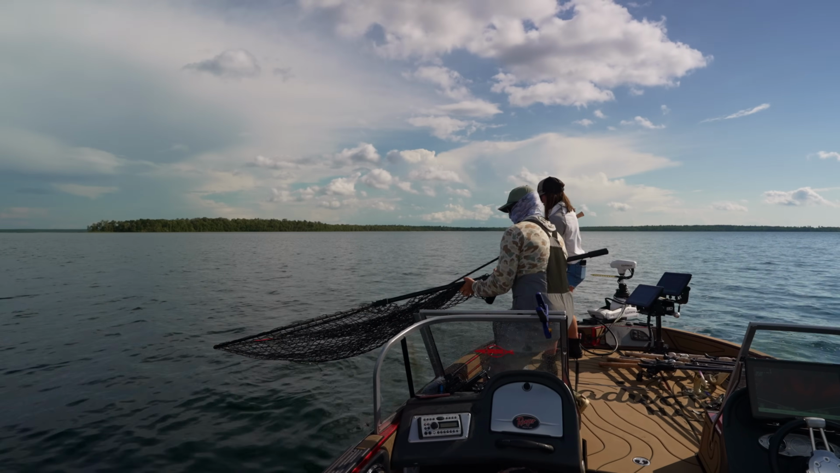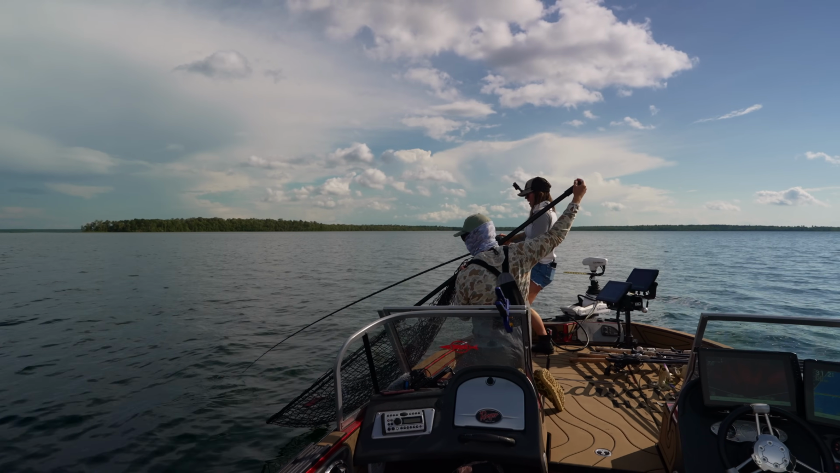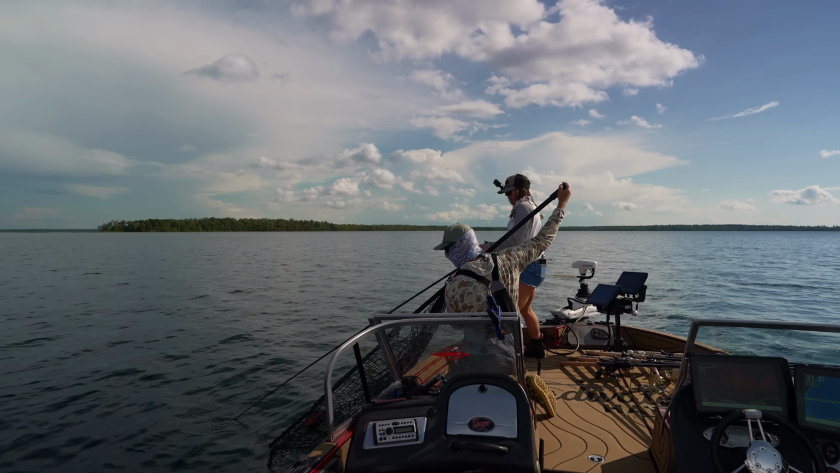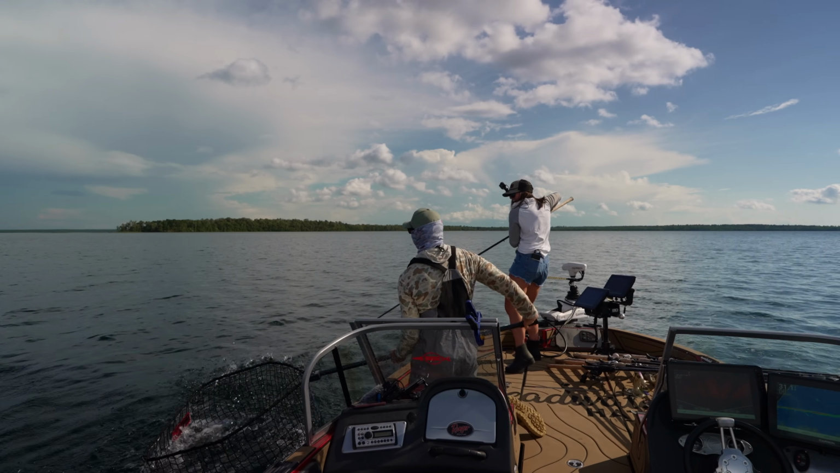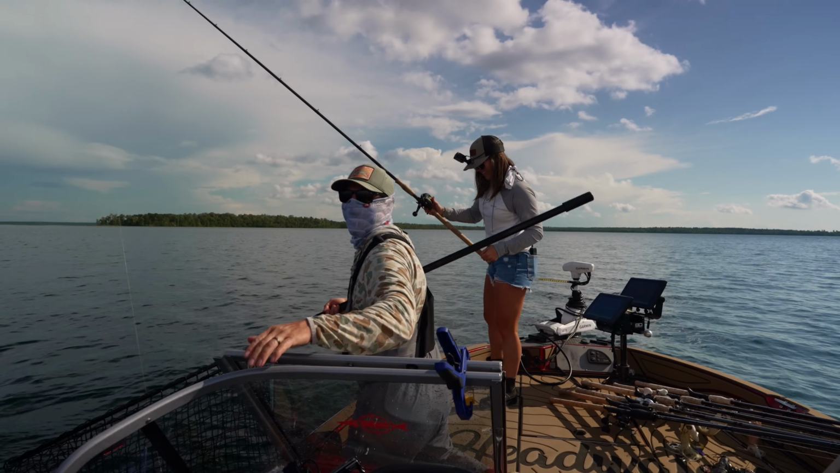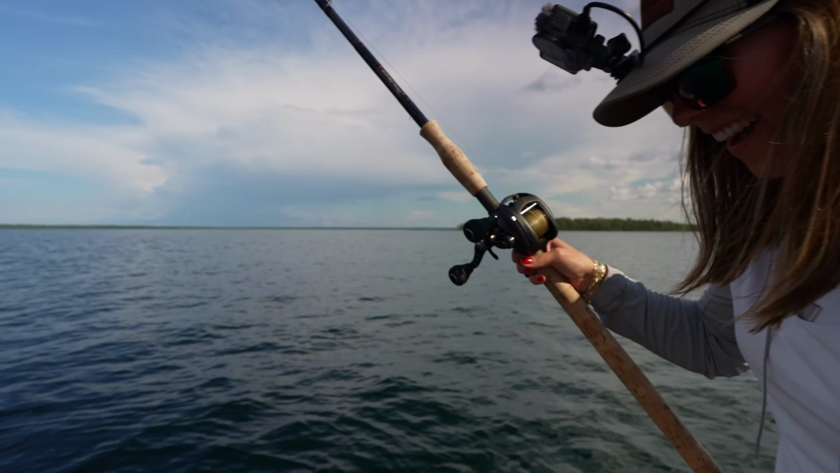Oh. Oh, this might be a walleye. I know, I told you. It is a walleye. Oh my god. What I tell you? I said it's a giant walleye. That is a giant. All right, that's a giant walleye. You want to cast at it?